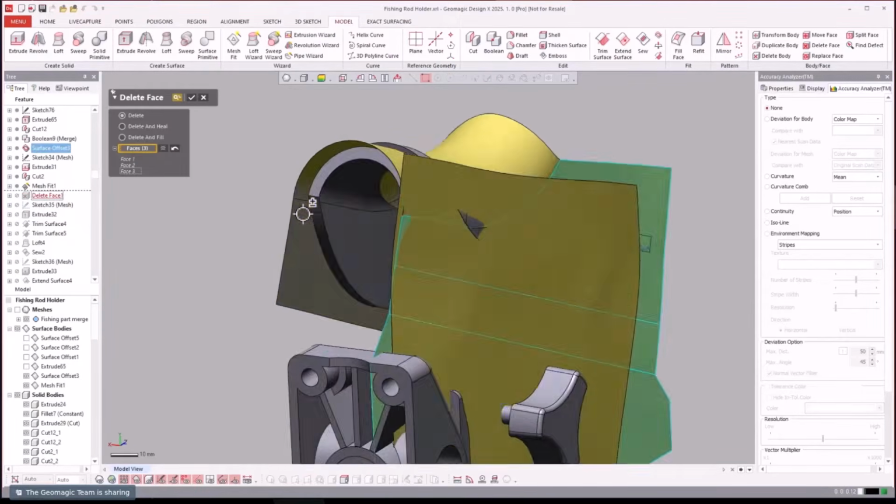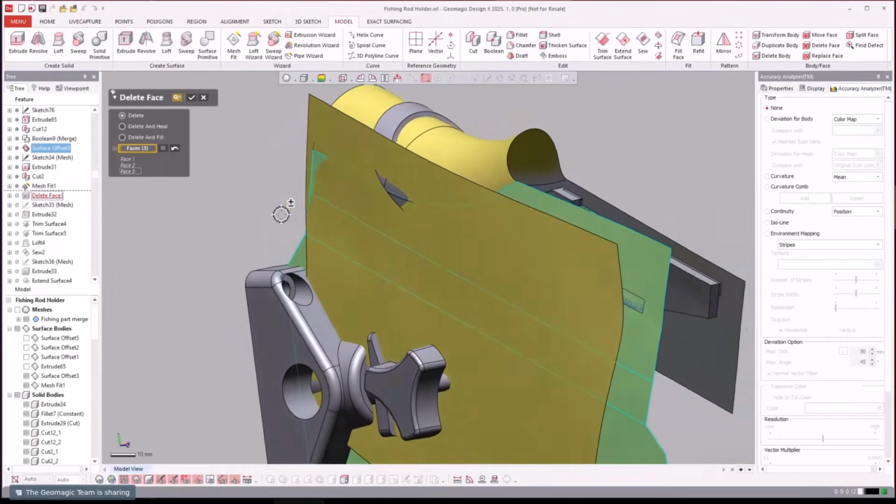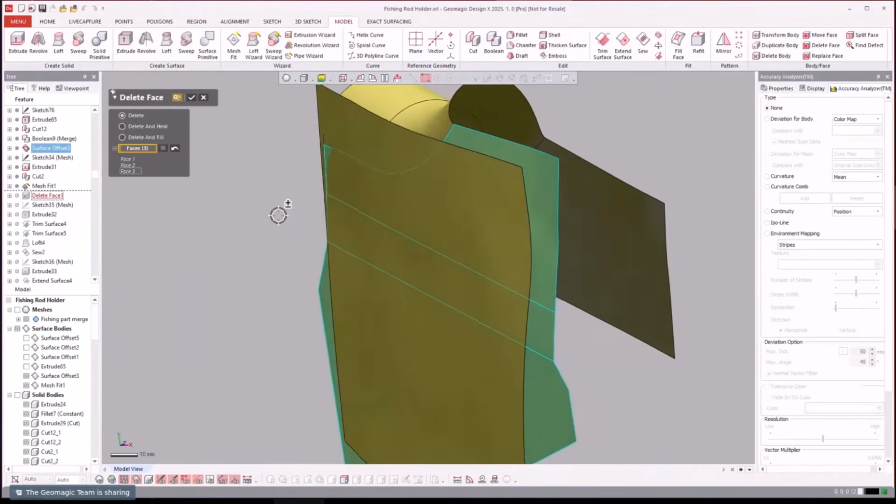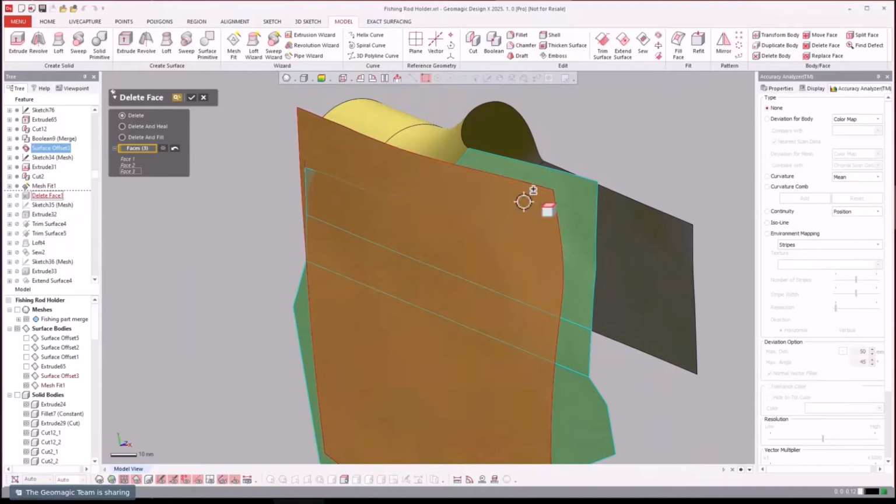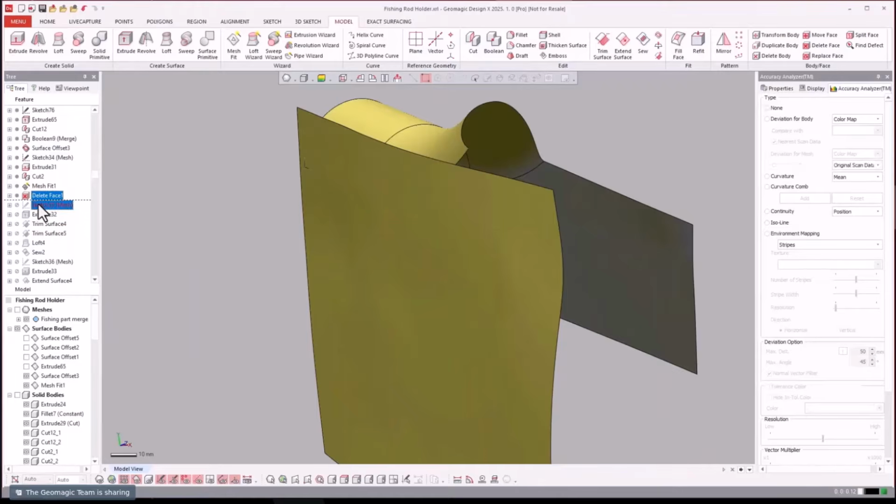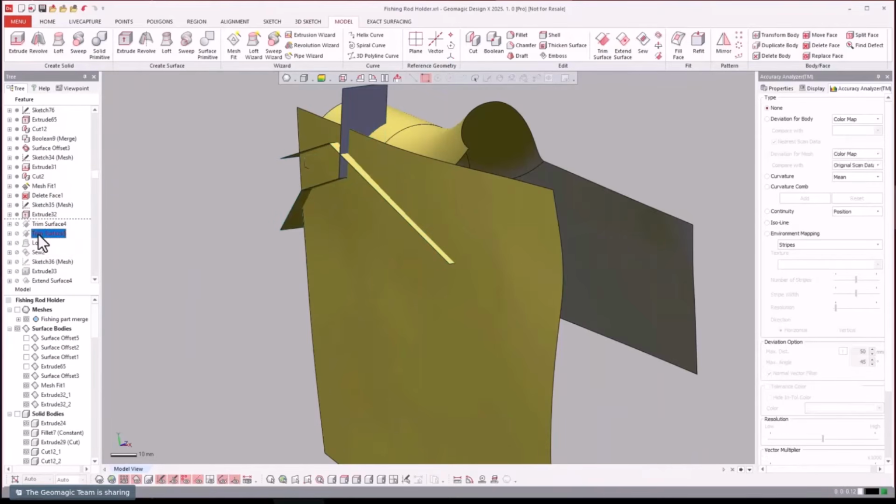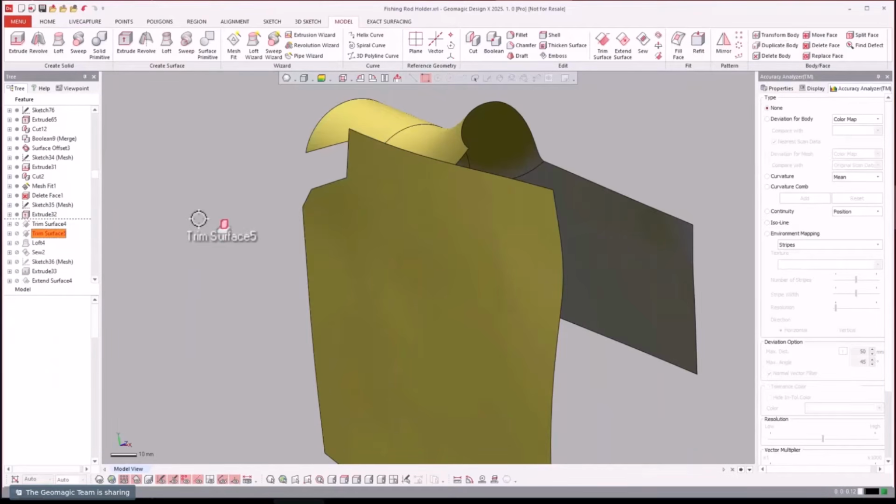So if we remember, we can go open this up and see where we're at, what happened here. So we went ahead and we took this and we're doing a delete face of that. Now it looks like we're going to do a sketch and trim it.